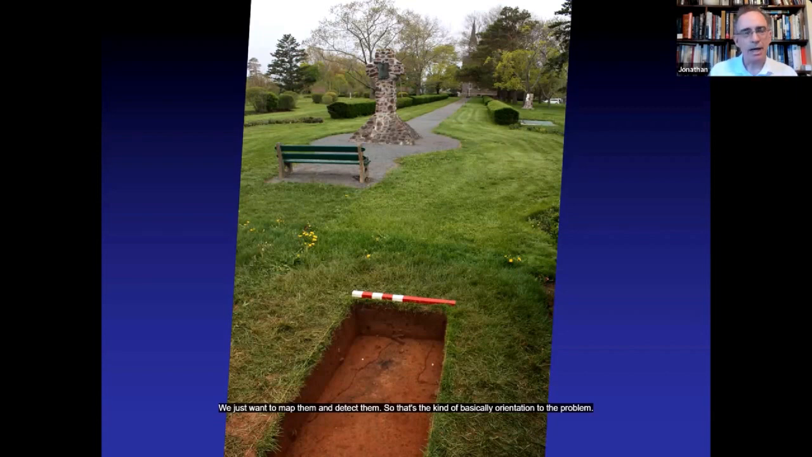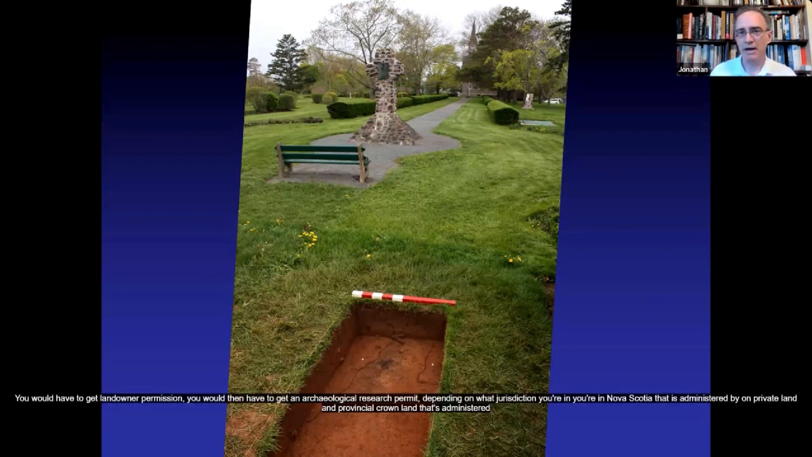So that's the kind of basic orientation to the problem and one of the ways in which we can obtain evidence. If you have a question, in that field over there, is there an unmarked cemetery, a forgotten cemetery? Let's assume there are no stones. Can I find out? How can I do this? Well, this is one way. You would have to get landowner permission. You would then have to get an archaeological research permit, depending on what jurisdiction you're in.